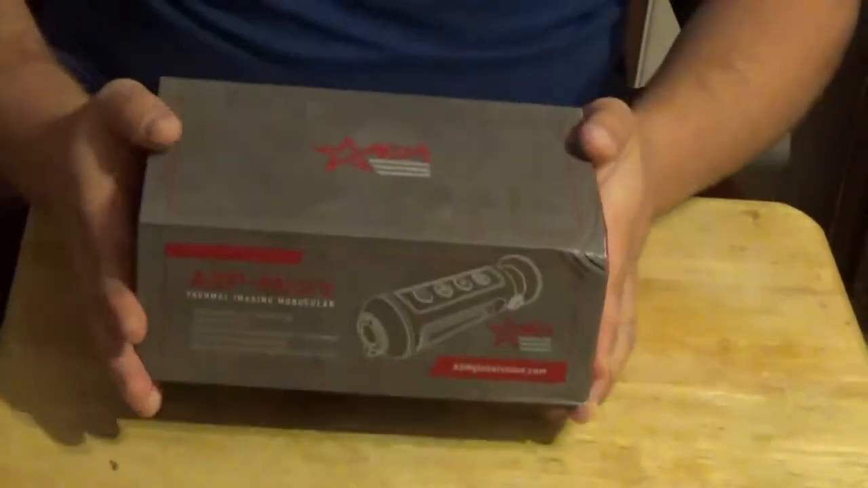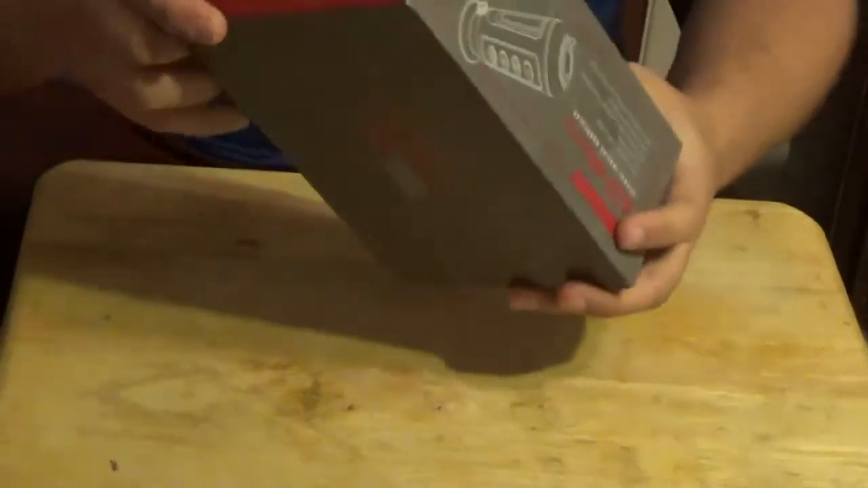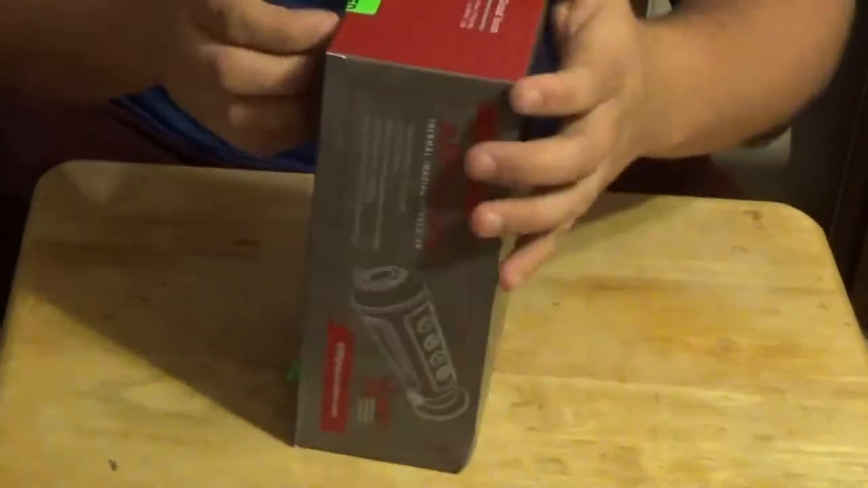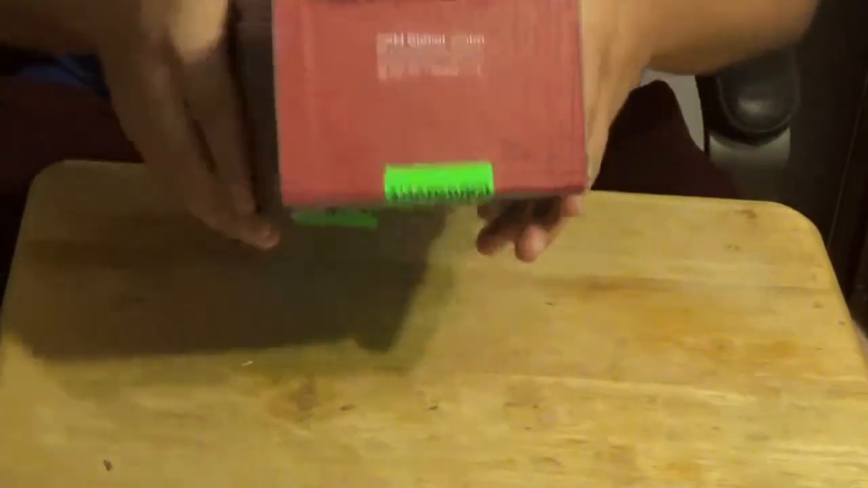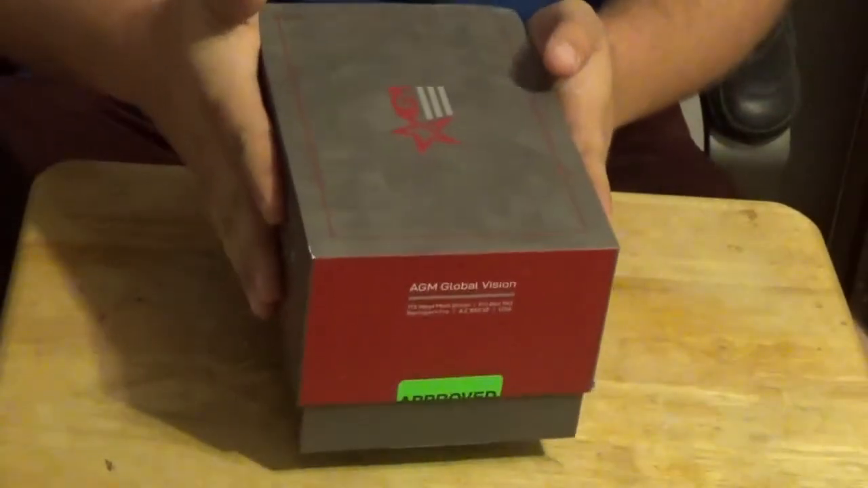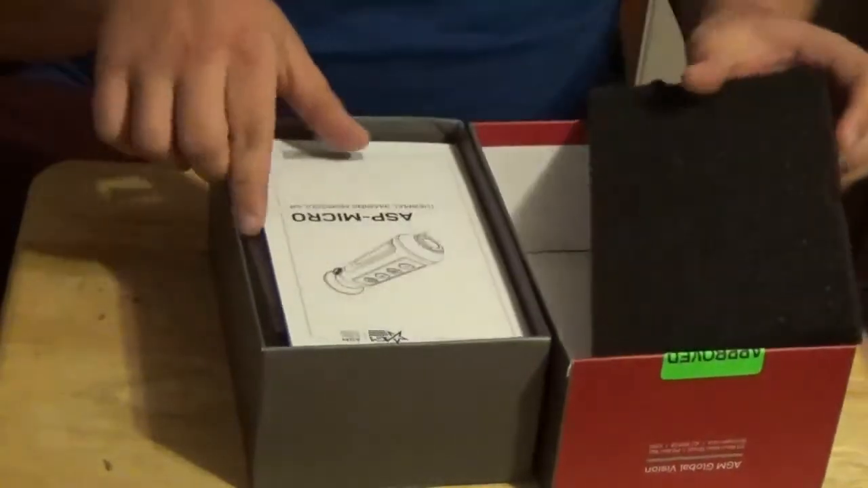So I just got it, so we're gonna open it up for the first time and see what we've got here. Pretty nice box.